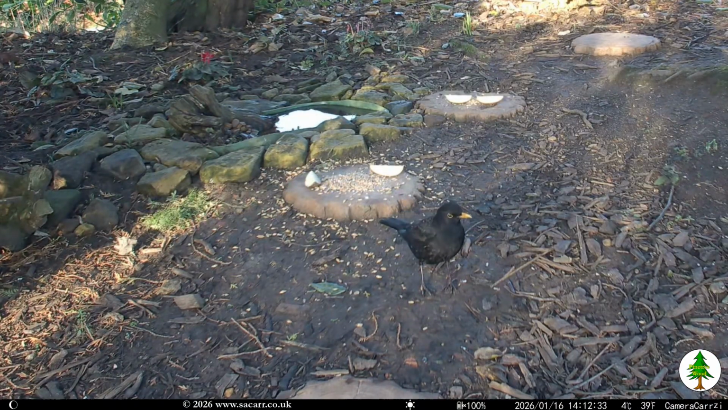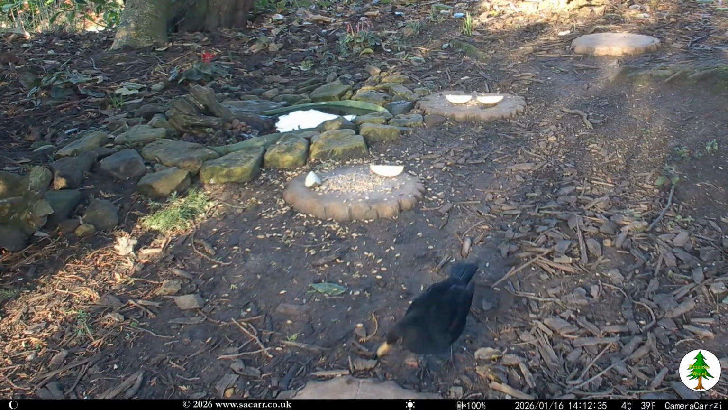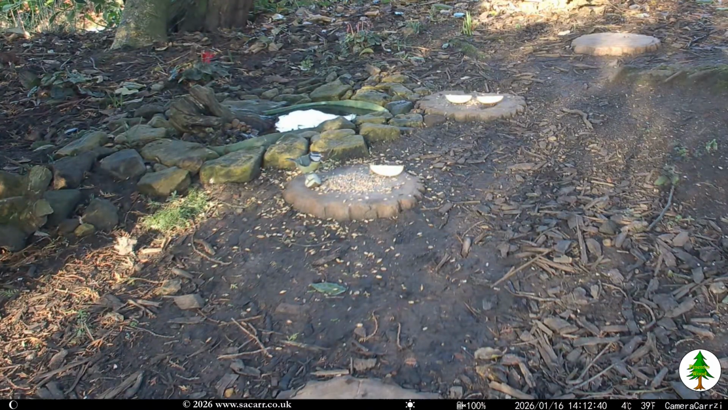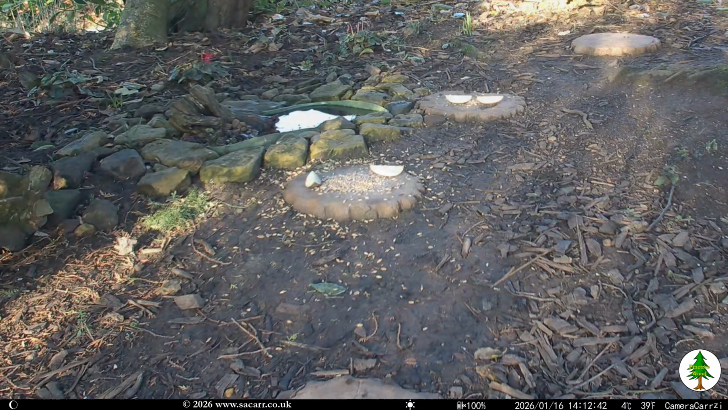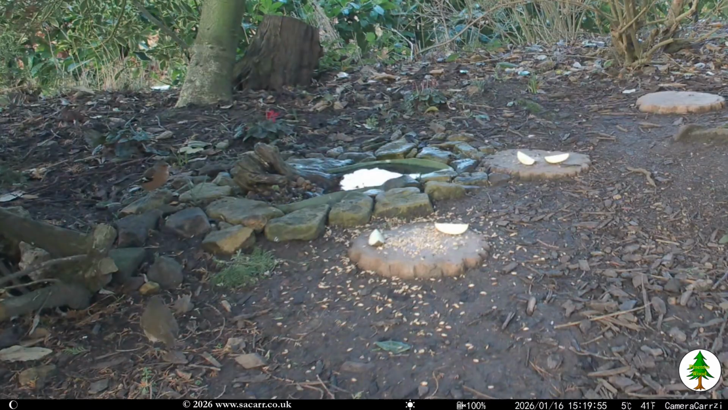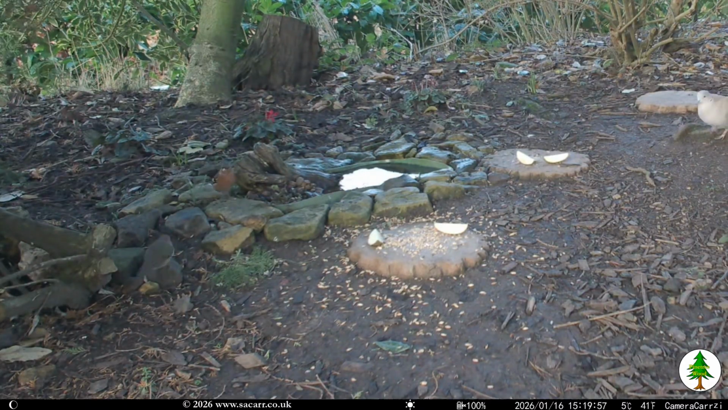I think this was a bluetit. The visit was so fast, even looking at each video frame, it was hard to tell if it was a bluetit or great tit. The chaffinch was back late afternoon, along with a robin and dove. They were joined by a blackbird and dunnock.